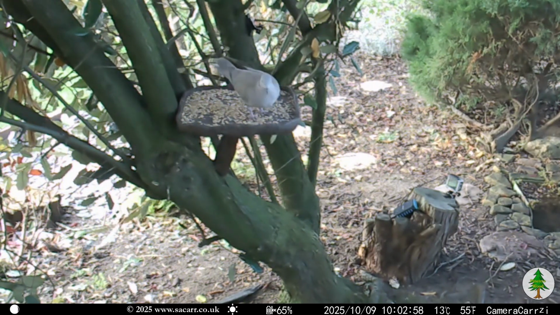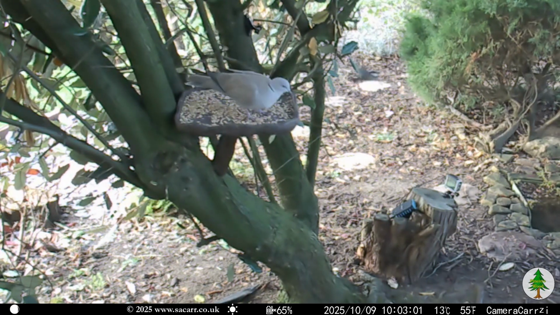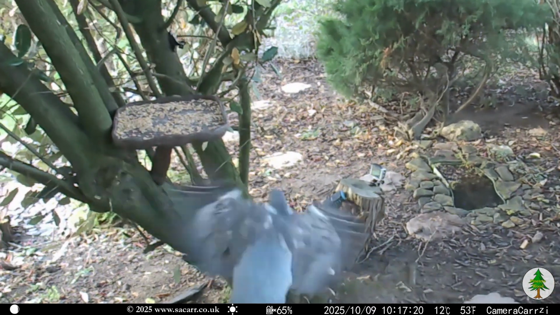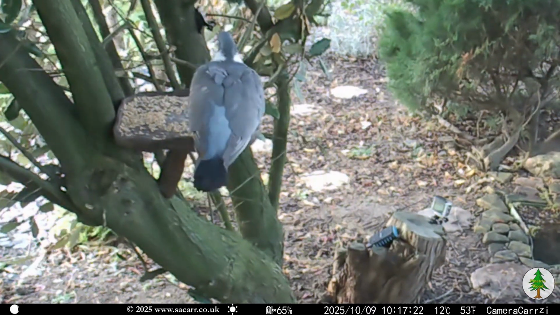I'd set the camera to run for longer into the morning for a few days, but with the shorter autumn days, the solar panel wasn't charging the battery as much, so I didn't leave it that way.